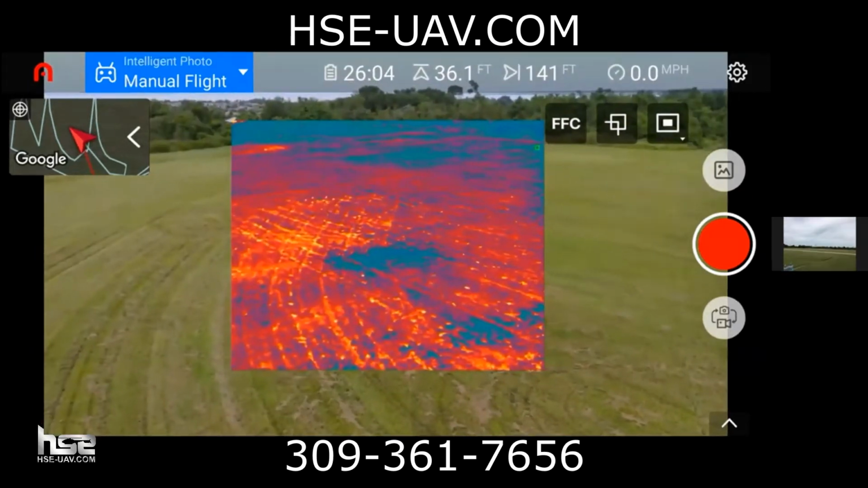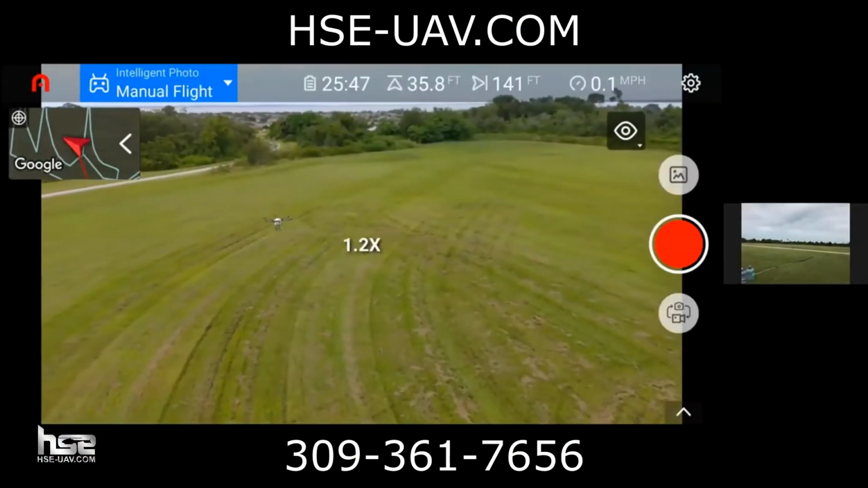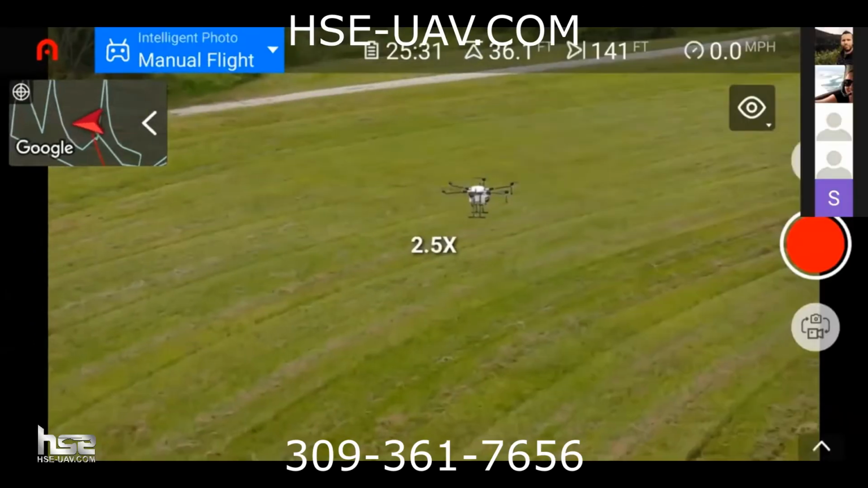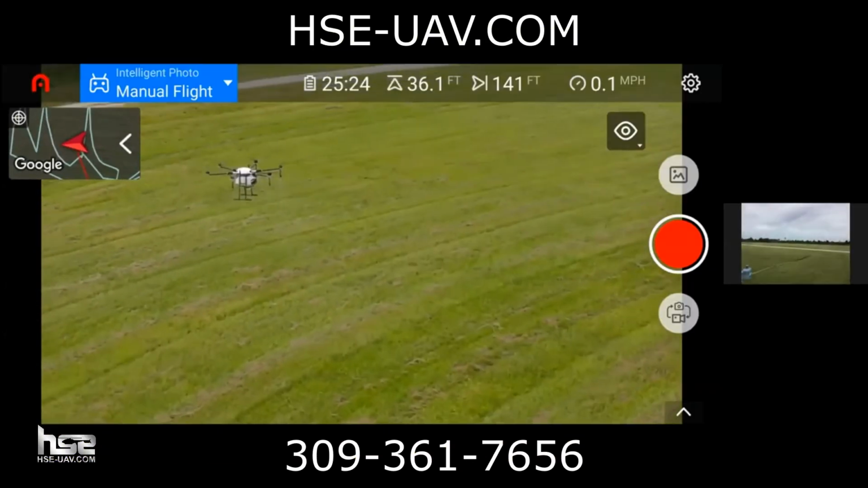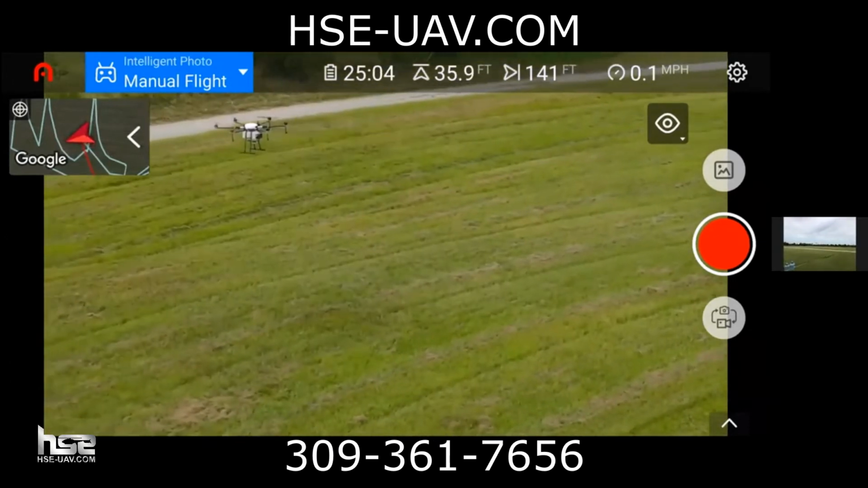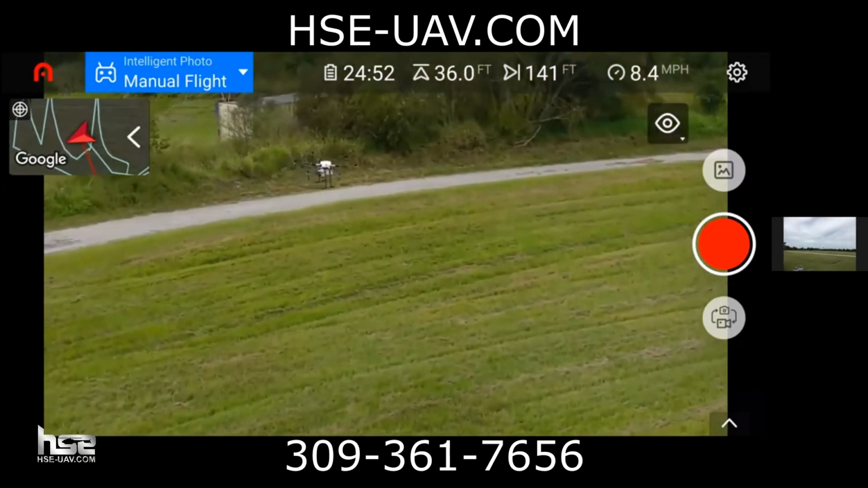And again, we can switch camera modes at any time. If we want to go to the standard mode, we can zoom in as well. You can see with the 8K camera, the zoom is amazing. I'm actually very far away from the drone right now, nowhere close to it. But you can see how perfectly I can see it. Let's get a little closer.